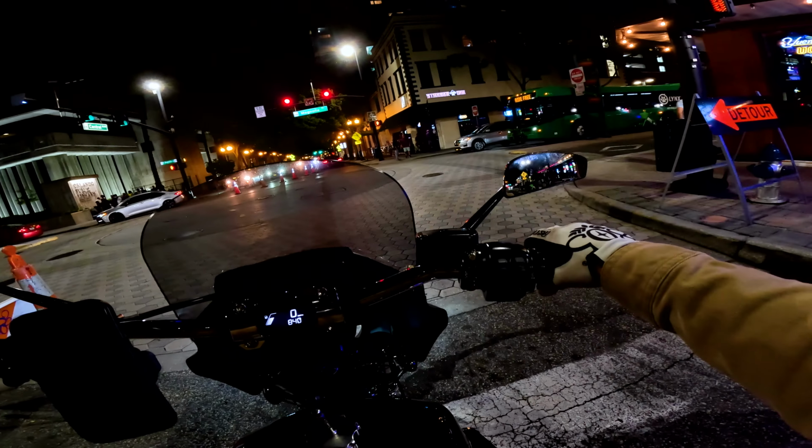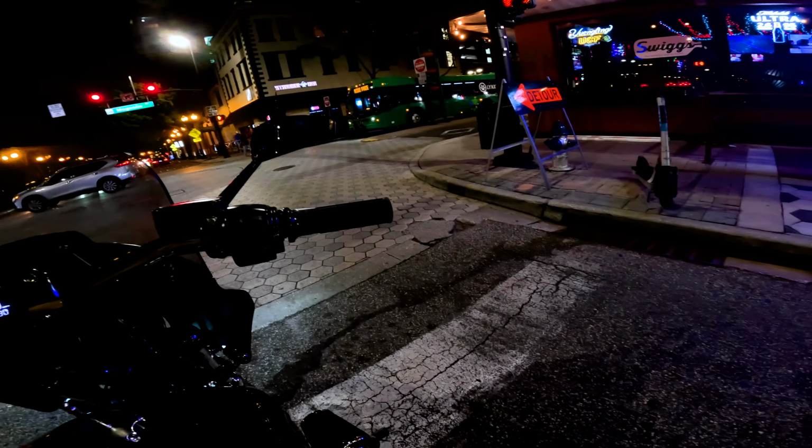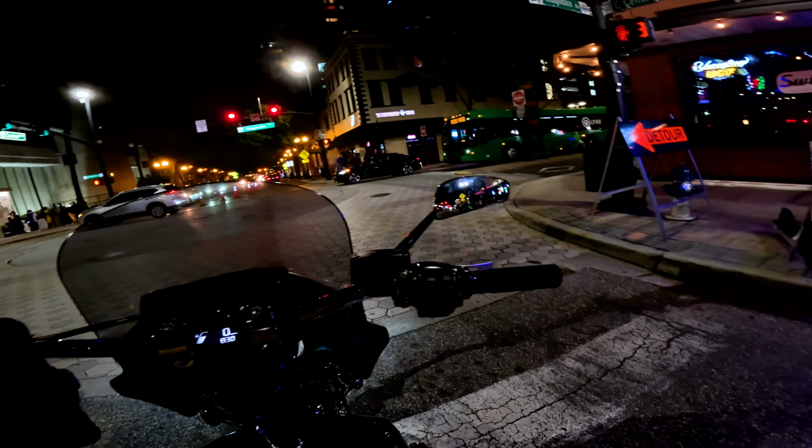Speaking of the road again, even right now, I'm going from pavement to bricks to cracks in the bricks to a manhole over there. You just want to make sure you're aware of that. Also, again, speaking of the headlights, having good LED headlights will help you see these things. But there is constantly stuff going on out here.